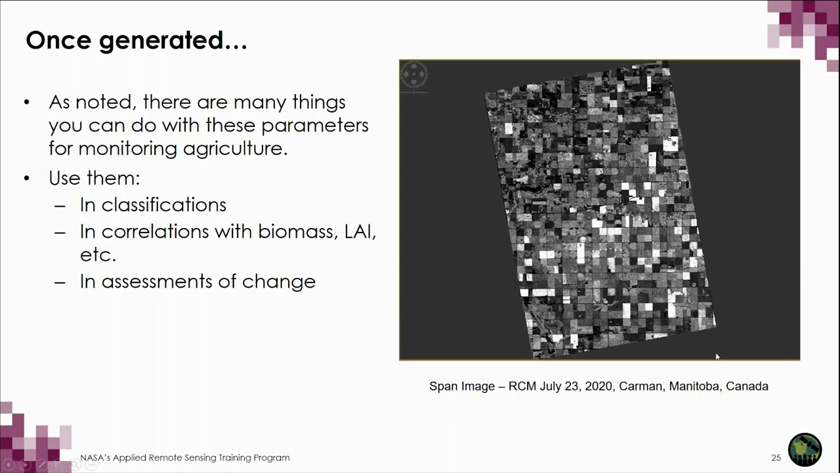As I've noted before in my examples, there are many things that you can do with these parameters for monitoring agriculture. You can use these images in classifications. You can do correlation analysis with the values in relation to biomass and LAI, and you can use them in a time series for assessments of change over the land. This demonstration should help you start to explore SAR data just beyond using simple intensity or backscatter.